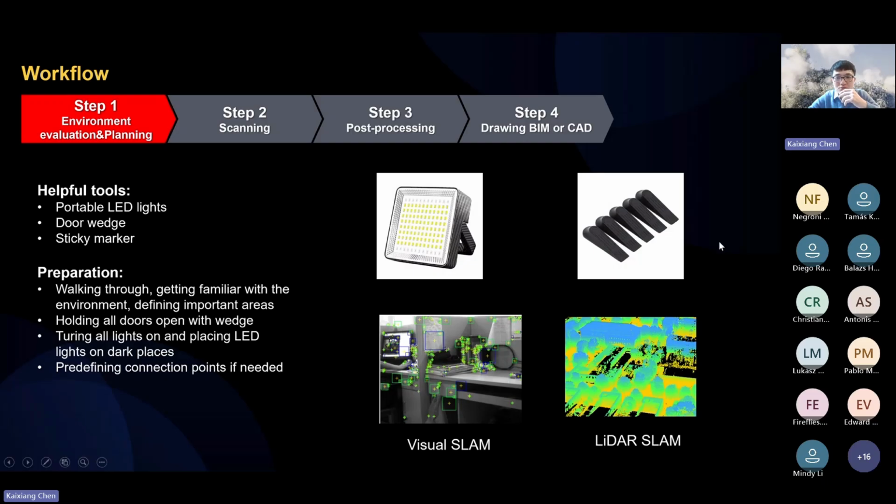Then I used a door wedge to hold all the doors open, because in this environment the slam is very sensitive. If we move doors in the tunnel during scanning, it will influence the slam. Later on, we turned on all the lights in the tunnel, and we placed some LED lights on the ground in very dark places.